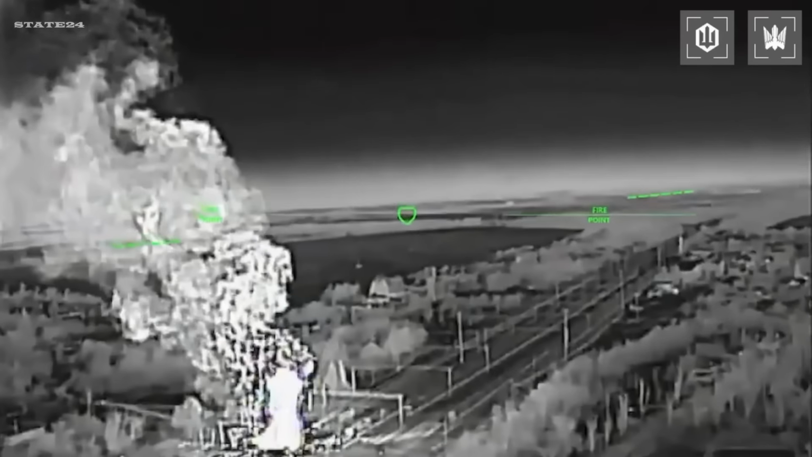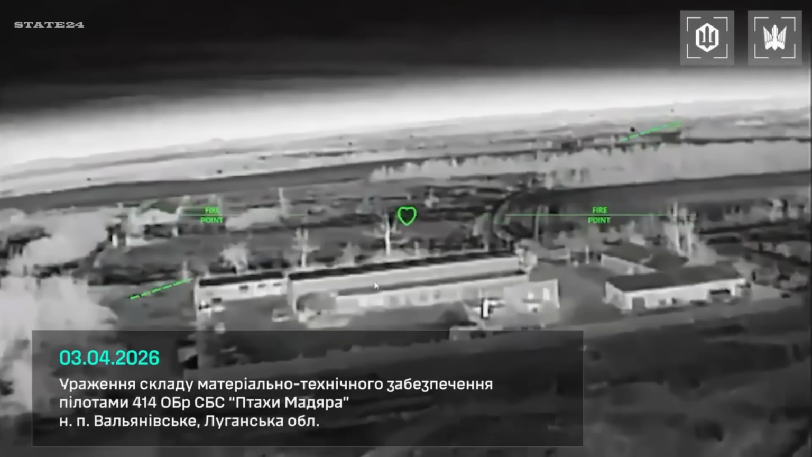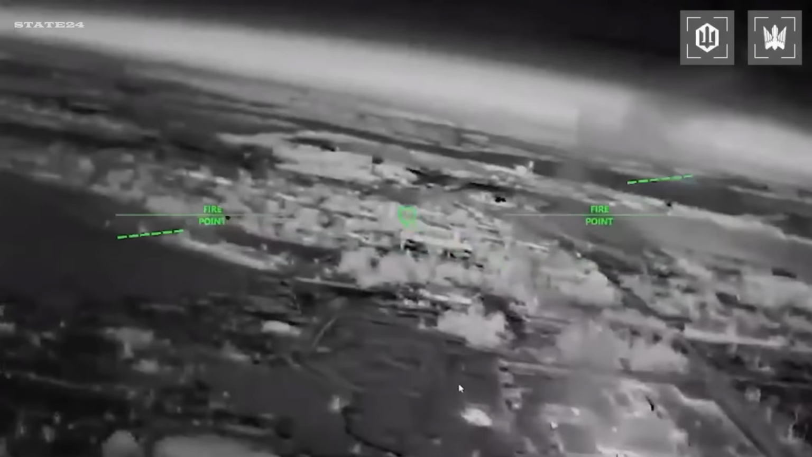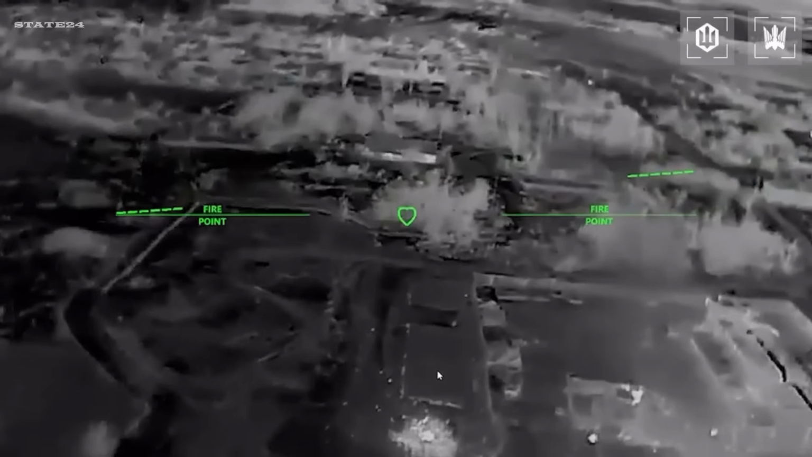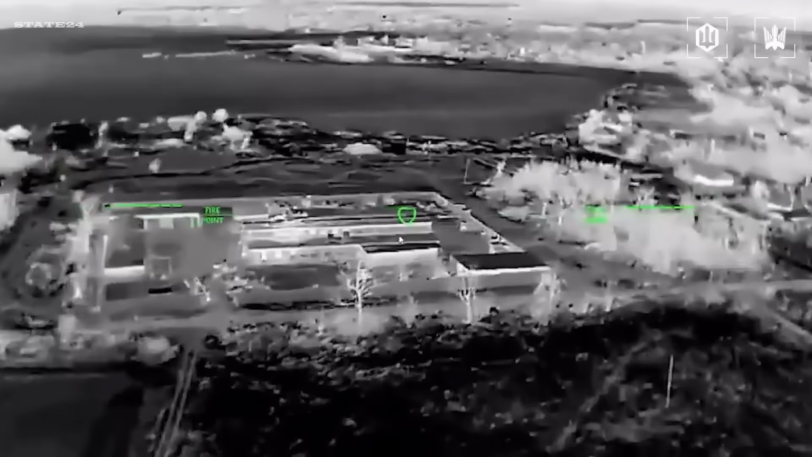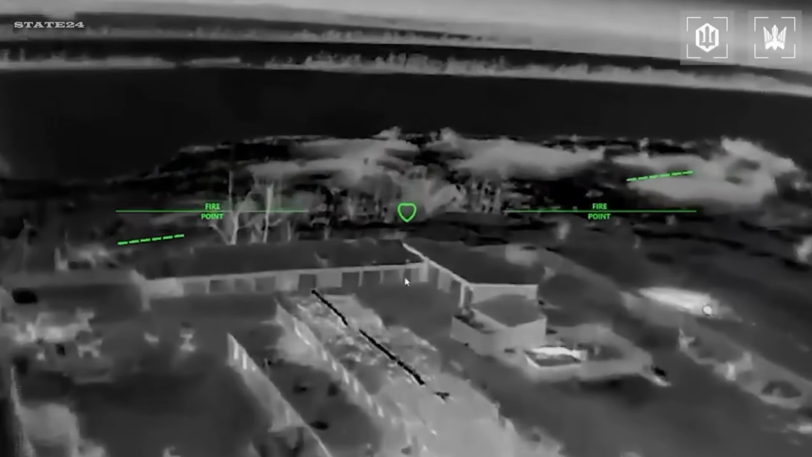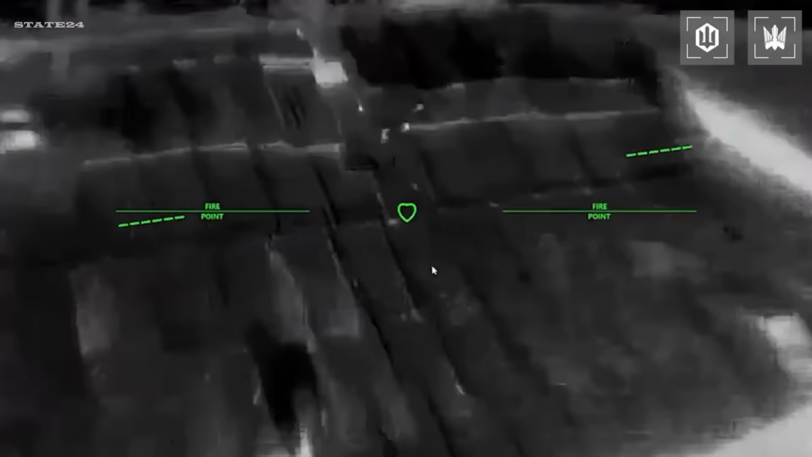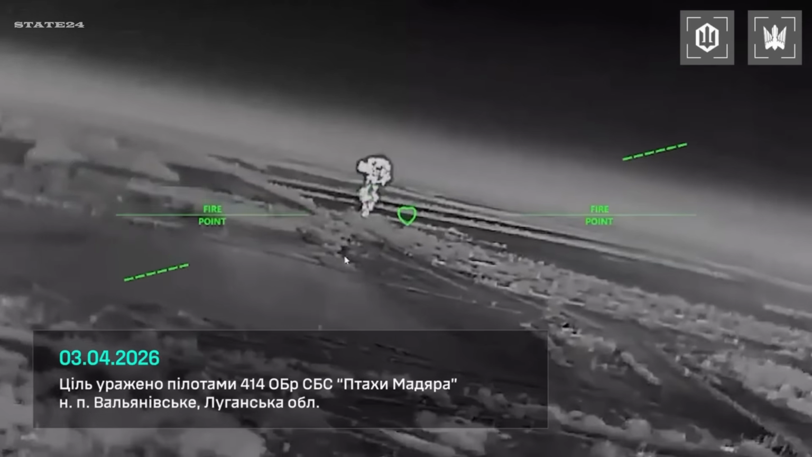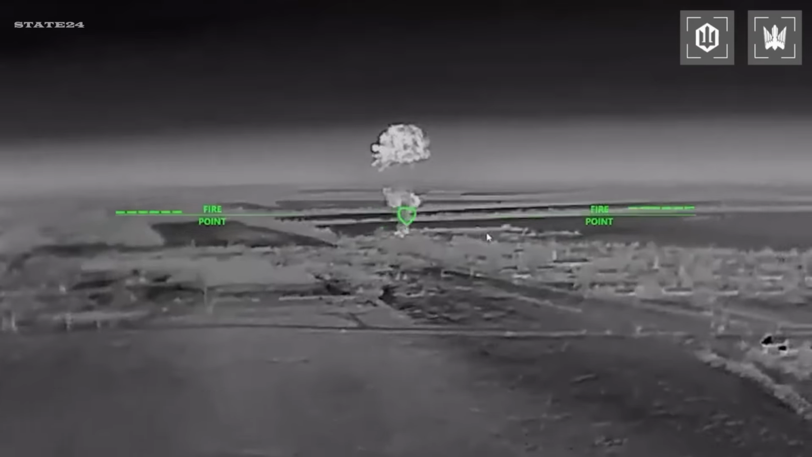Fuel tanks destroyed near Shotov. A logistics and material supply depot struck in Valyanivske. Air defense, fuel supply, logistics. 3 critical assets, 1 night, 1 battalion. The Magyar Birds didn't just run a strike mission, they ran a systematic degradation operation deep inside occupied territory. And they did it in the dark. A drone hunting an air defense system designed to hunt drones. Does it get more symbolic than that?